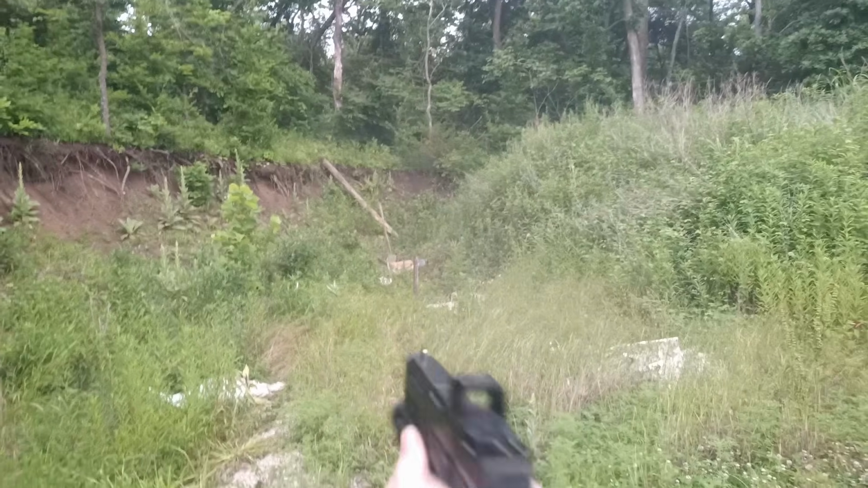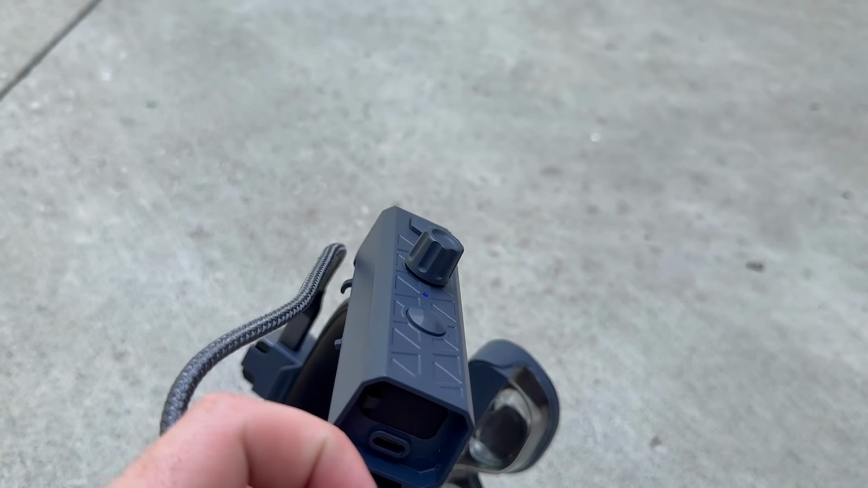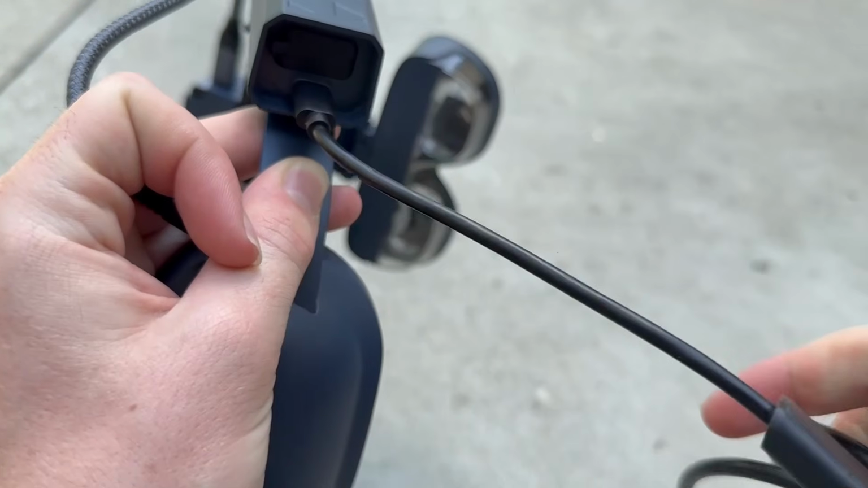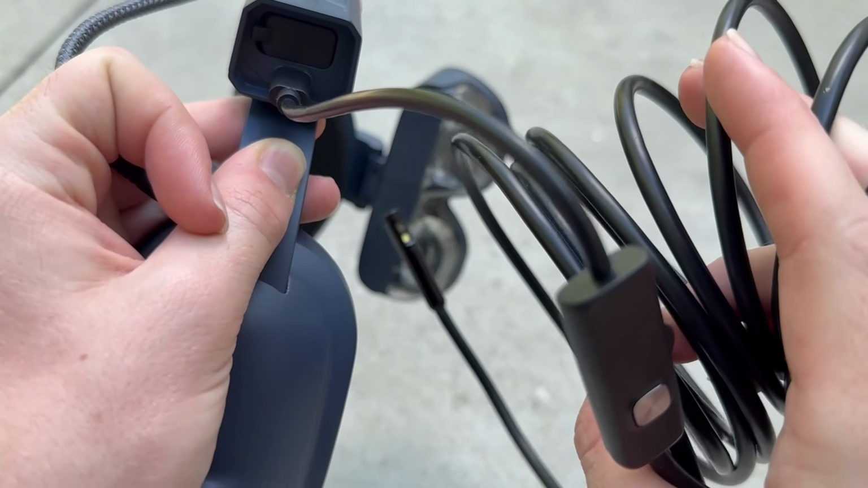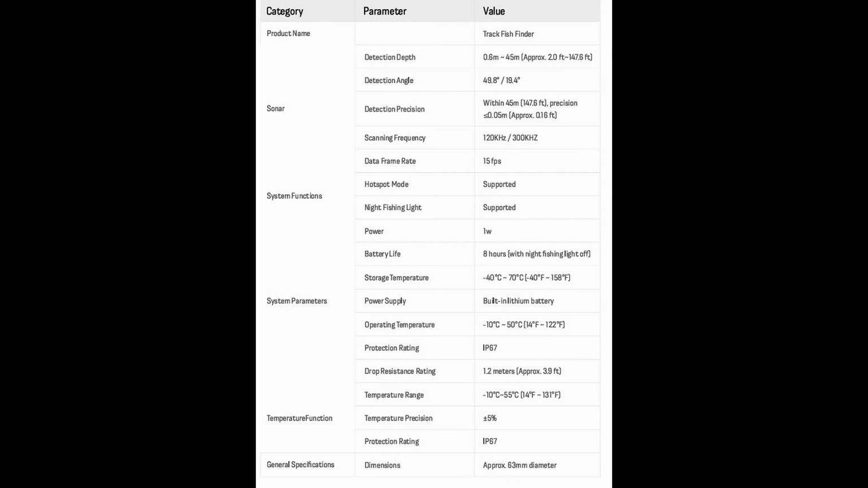With that out of the way, let's get into party tricks. This device includes an endoscope and fish finder. By unplugging the thermal, the endoscope can be plugged into the USB-C port. The endoscope can be used to diagnose issues with machinery and home inspections. The fish finder is a buoy with a sonar, with the following specs on screen. I'm not a huge fisher, but this is still neat.